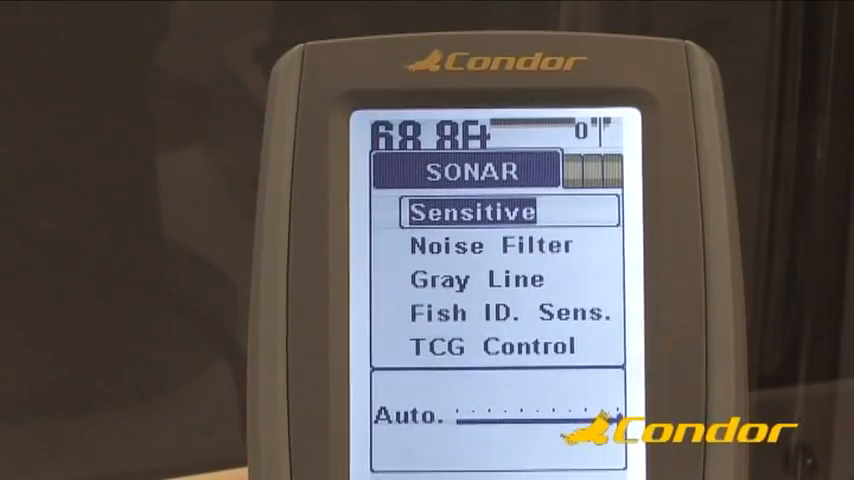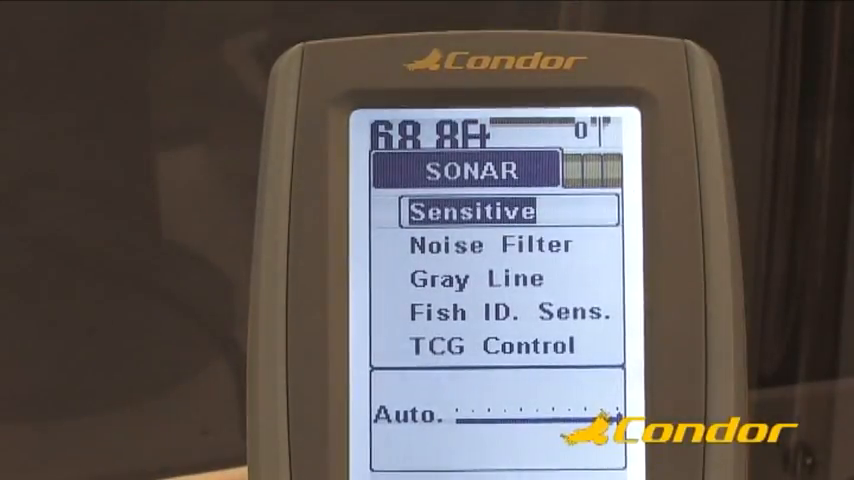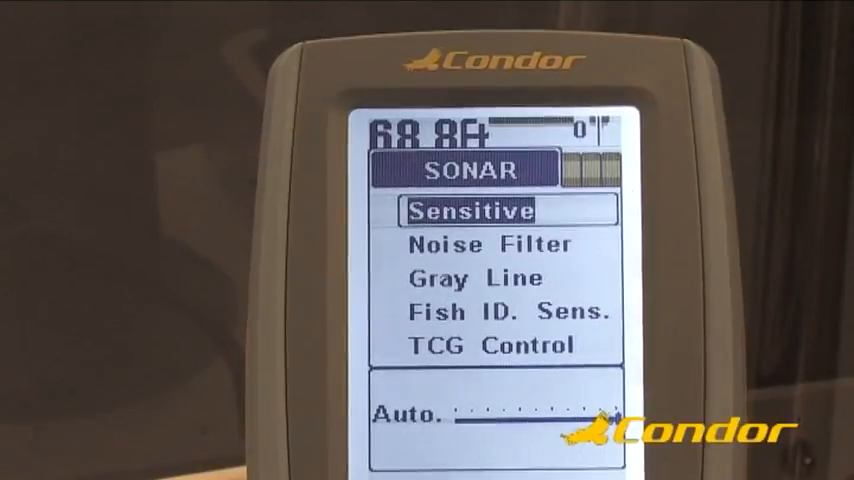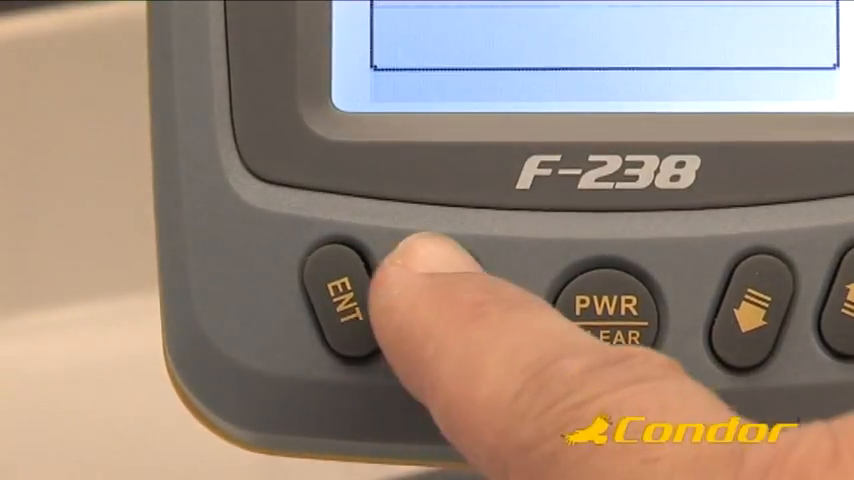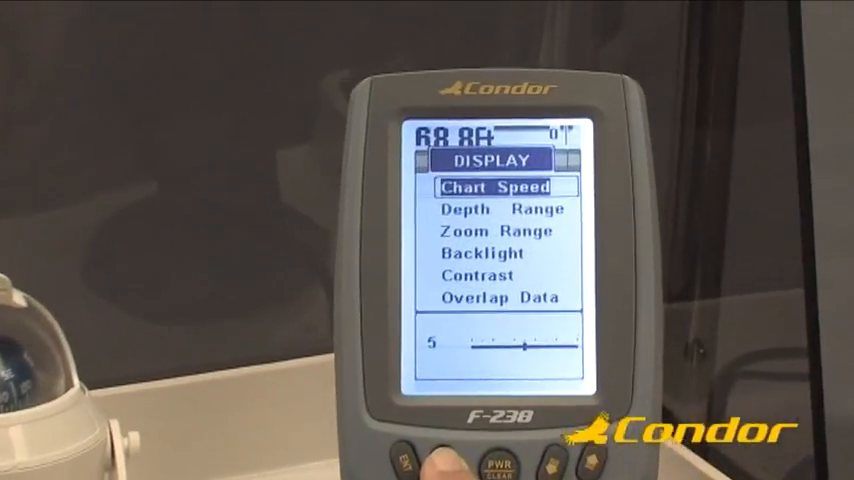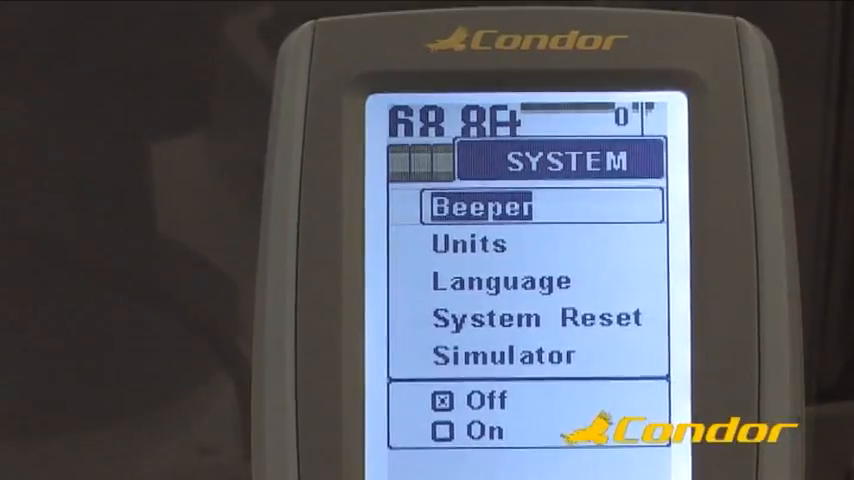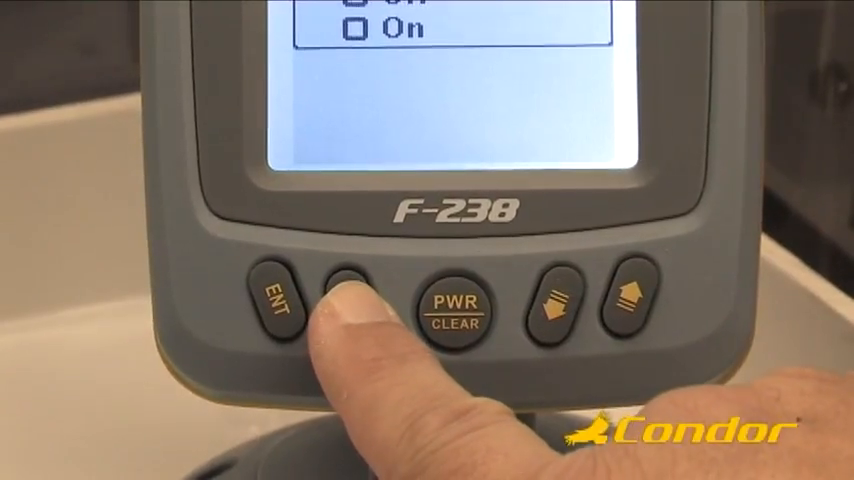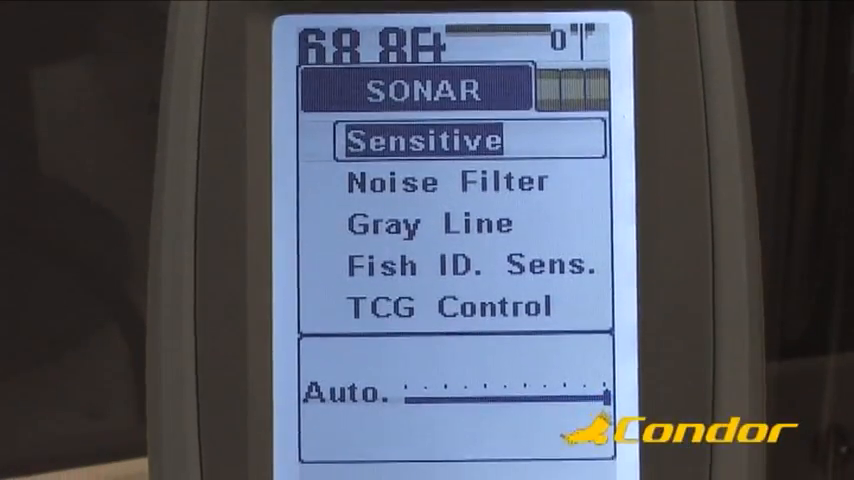On the screen will appear the first of the 4 menu pages. The name of the menu page is shown at the top, and the relative tab shows that this page is in front. To pass from one menu page to the next, simply press the Menu key. The 4 menu pages are Sonar, Display, Alarm, and System. Pressing the Menu key again, we return to the first menu page, the Sonar menu page, and so on.